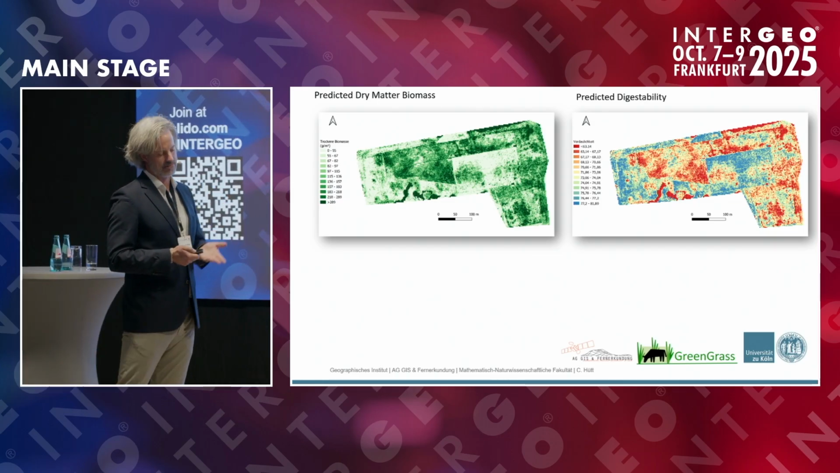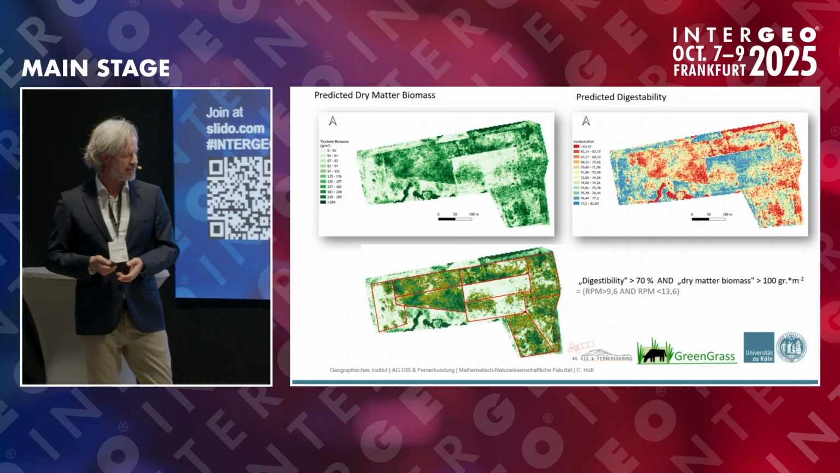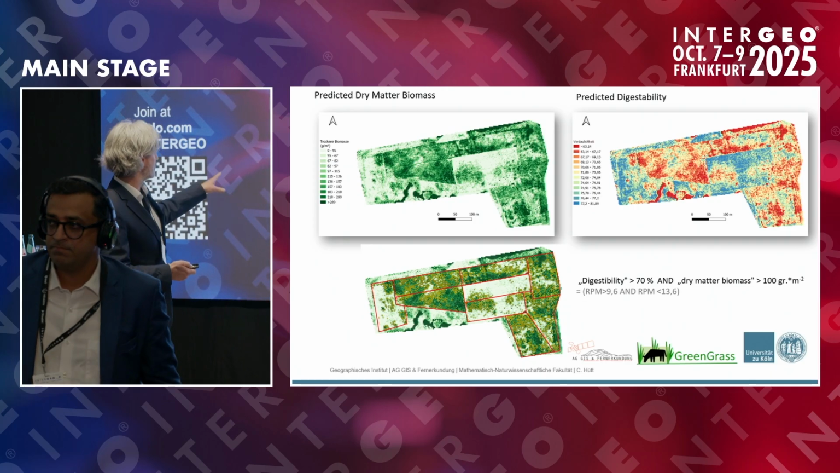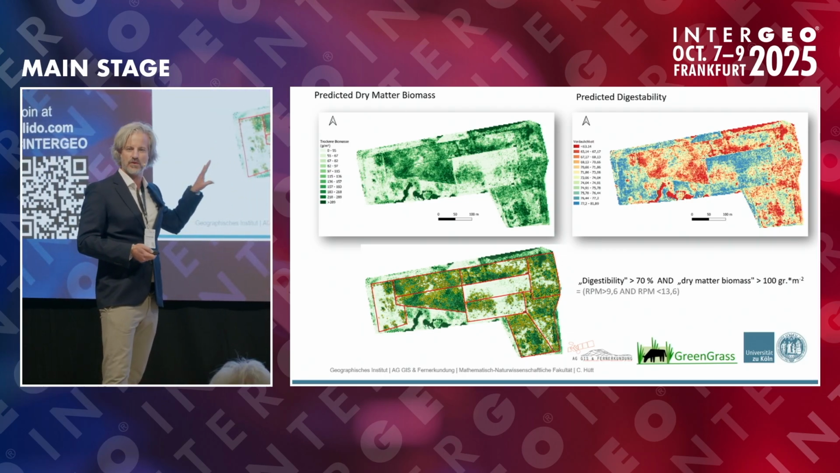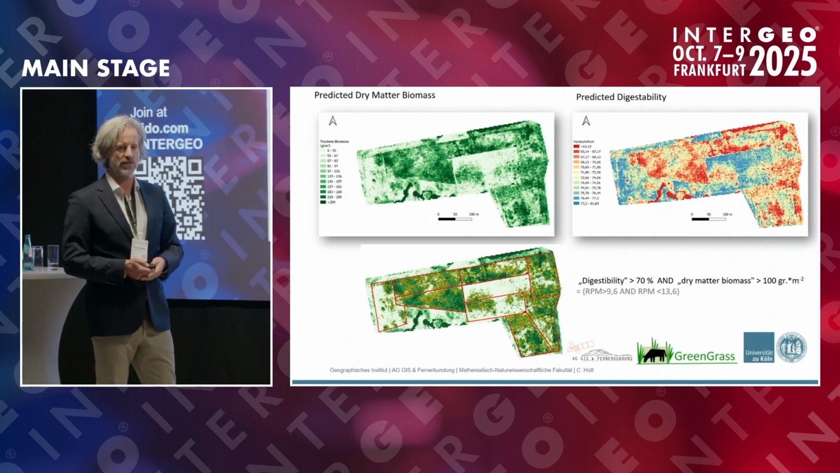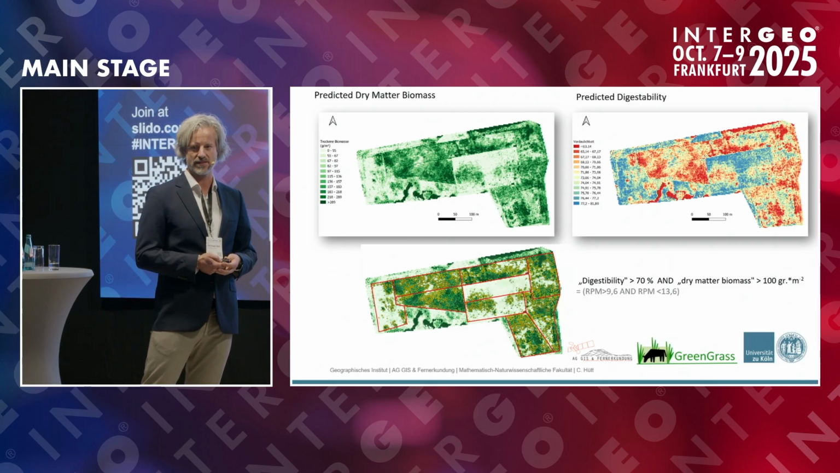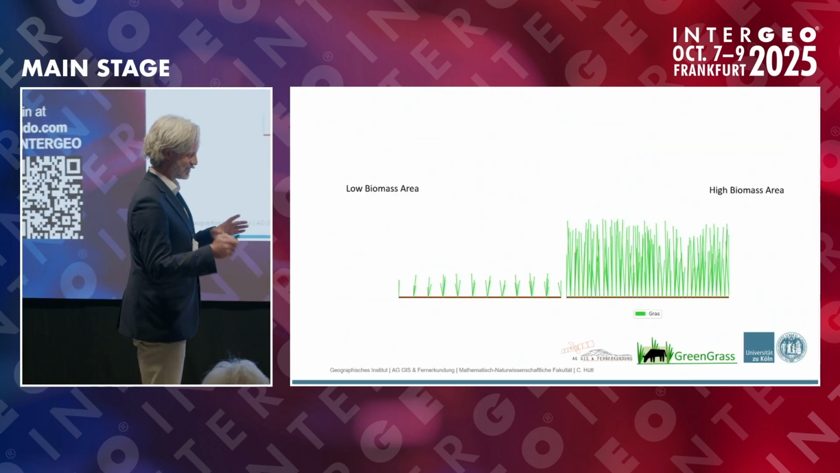So we can also estimate the digestibility from this, and then you can say, okay, I want a digestibility and a dry matter content of at least so-and-so grams per square meter. And then you get those yellow areas. That would be the perfect grazing areas for your virtual fences. And then we have done our job from the remote sensing, and we would give this information to the collars, and the cows could be steered where they best can graze. So, challenge solved.